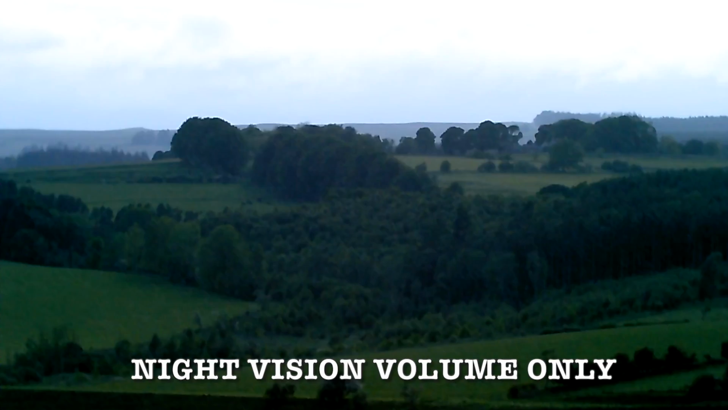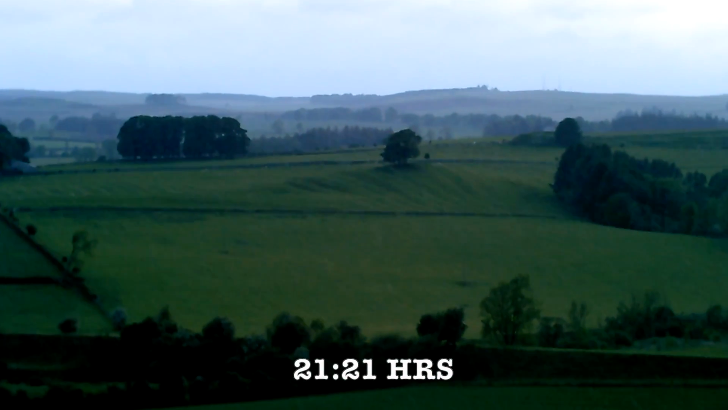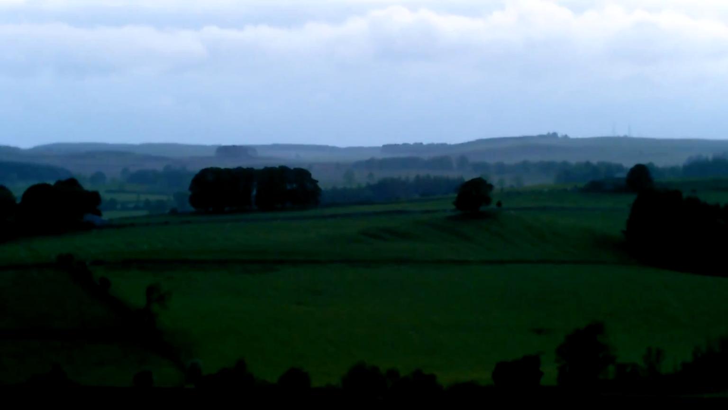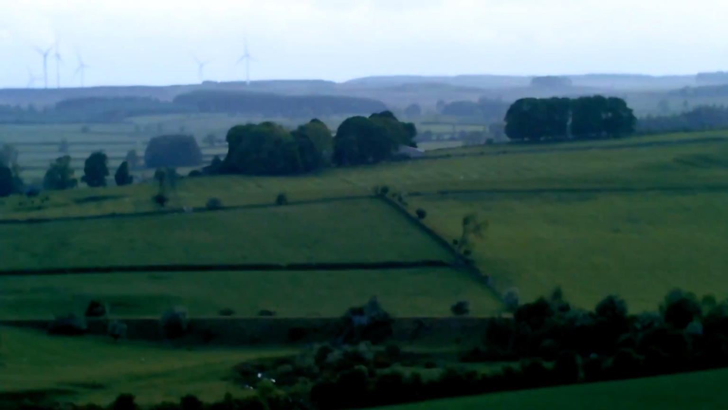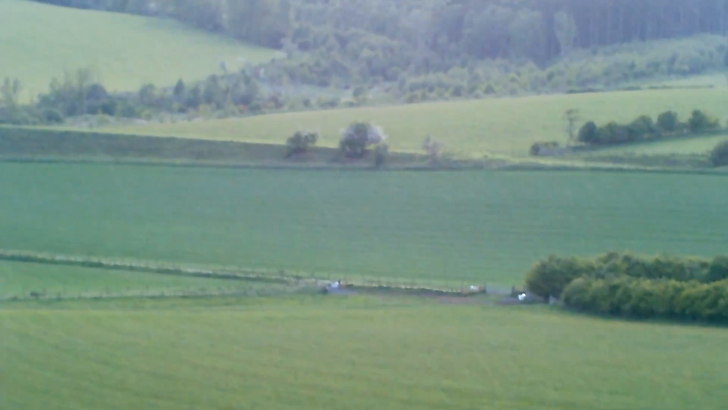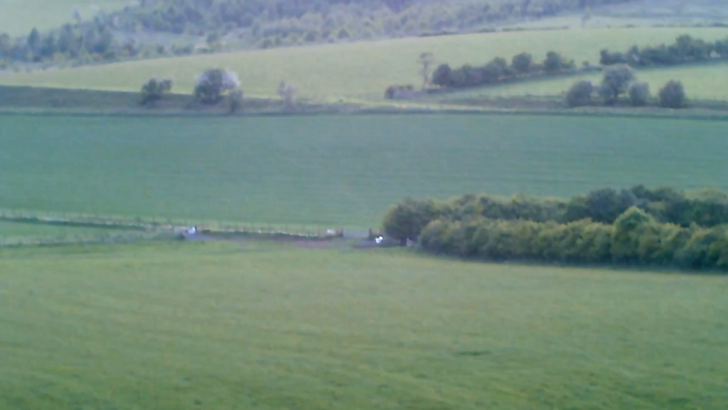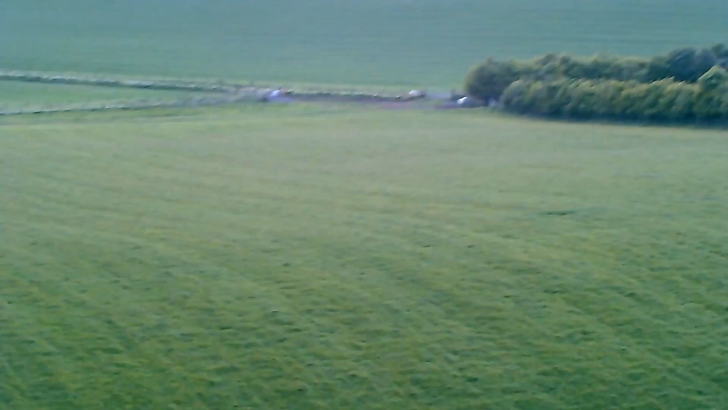Right, well, hopefully this will pick the volume up. But you can see it's now 9:21 in the evening and it's raining as well. So I just wanted to test this out to see what it's like in the daylight. And I'll tell you what, I must say, it's impressive. You can see the rain coming down on the screen there. Look at that, that's perfect. And that's quite a distance away.